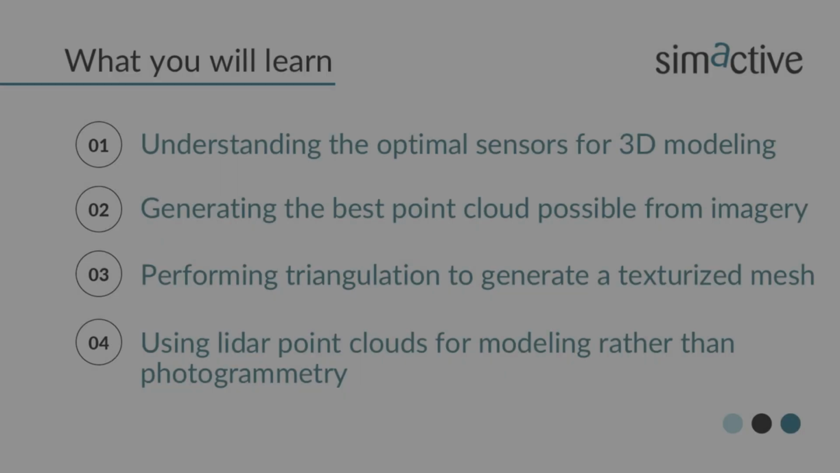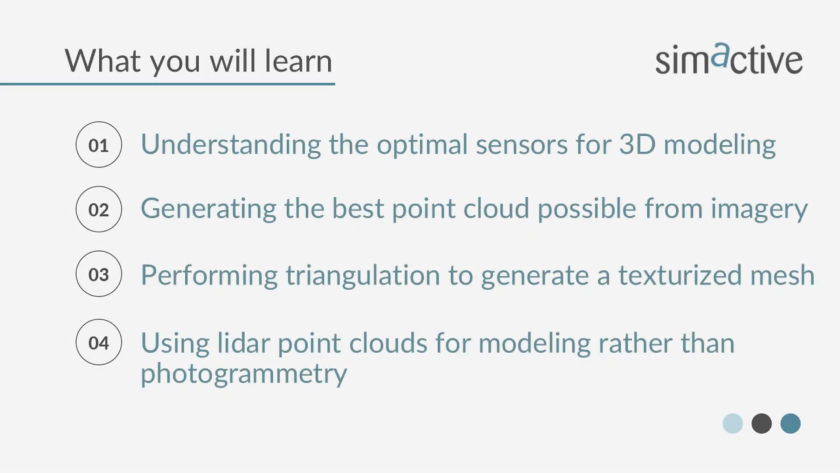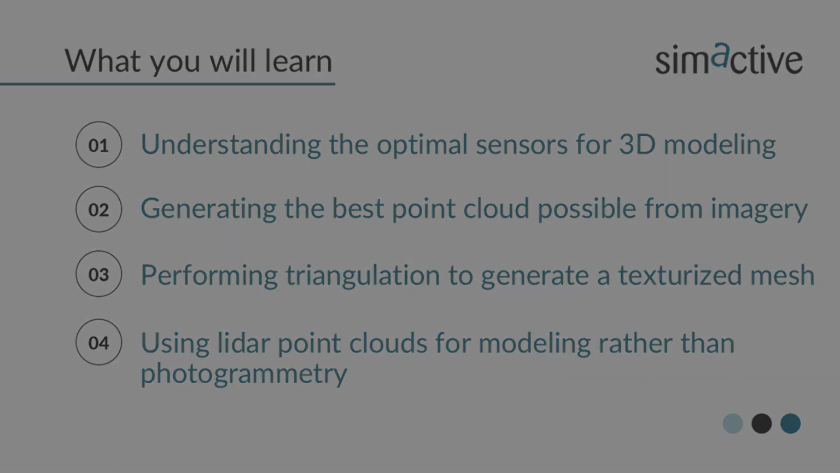Perfect, perfect. So I will give everybody the topics of our conversation today. Here they are: understanding the optimal sensors for 3D modeling, generating the best point cloud possible from imagery, performing triangulation to generate a texturized mesh, and using lidar point clouds for modeling rather than photogrammetry.